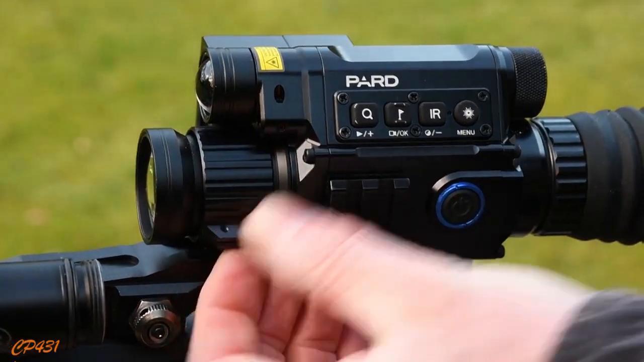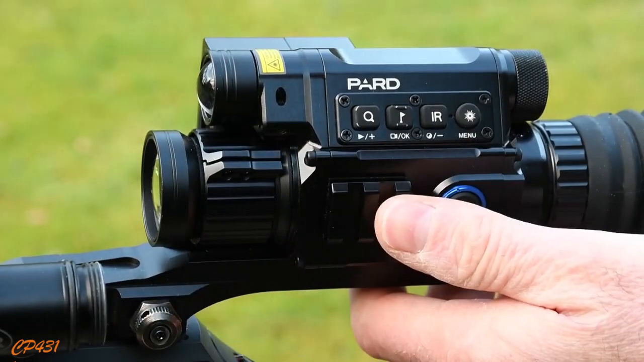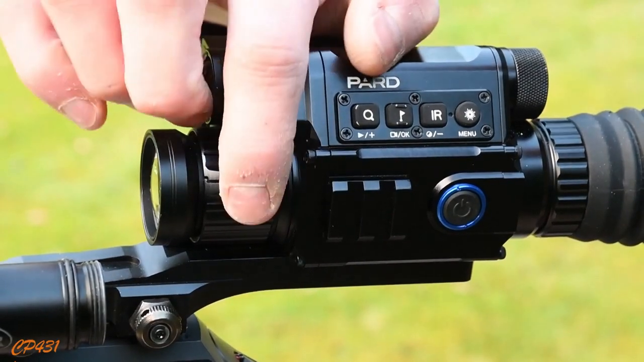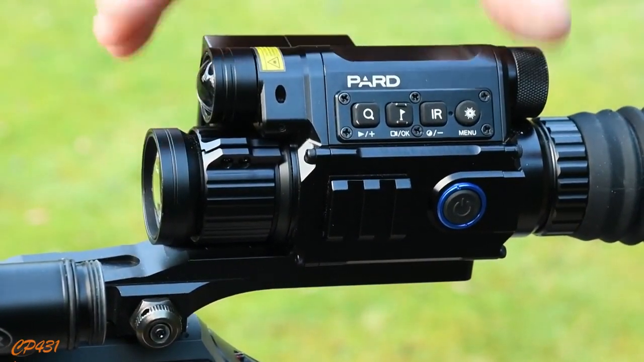Image focus at distance is controlled by this collar here. Again, it's a very right-handed scope, so this is operable mainly by the left hand. If you're a left-handed shooter from the other side of the gun, you would have to reach over and operate from there, because from here you're blocking the LRF and the illuminator.